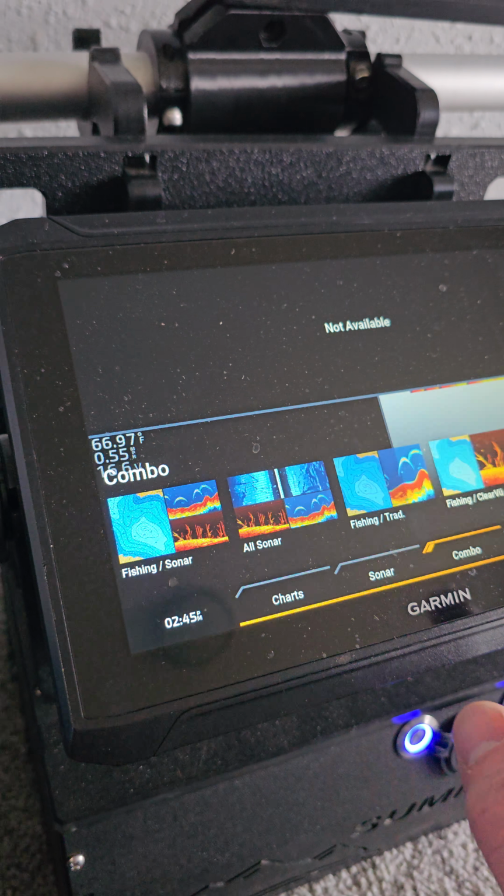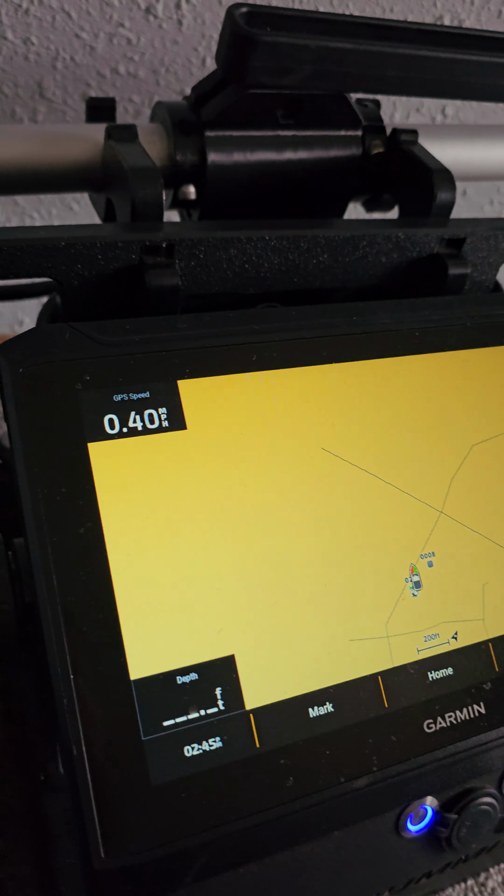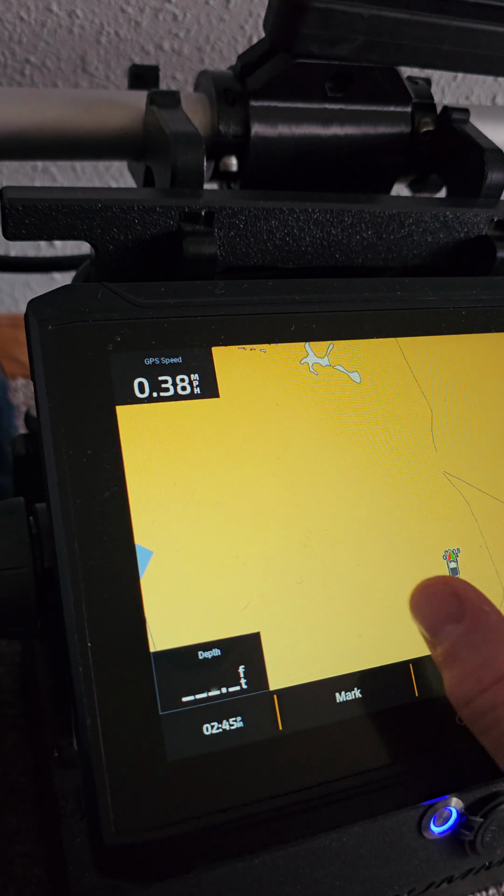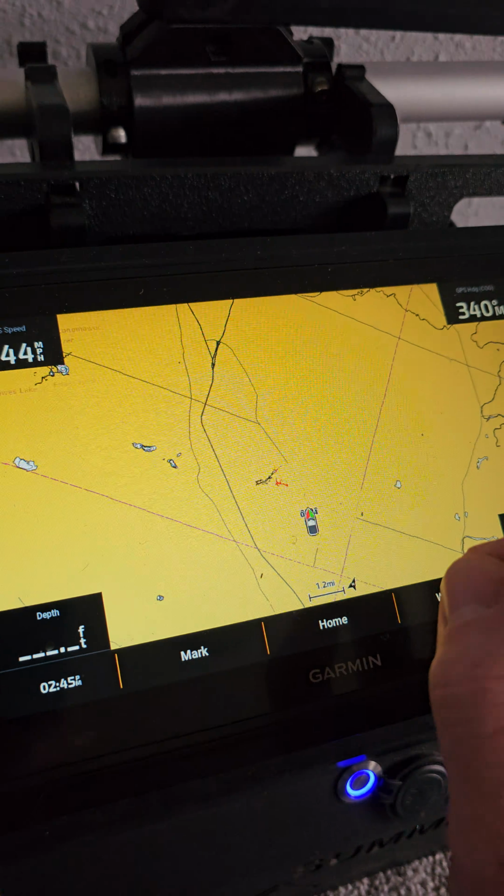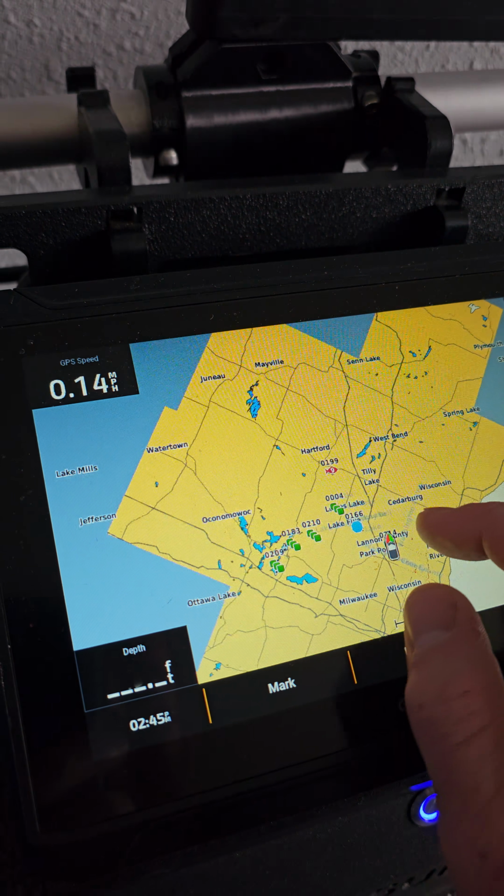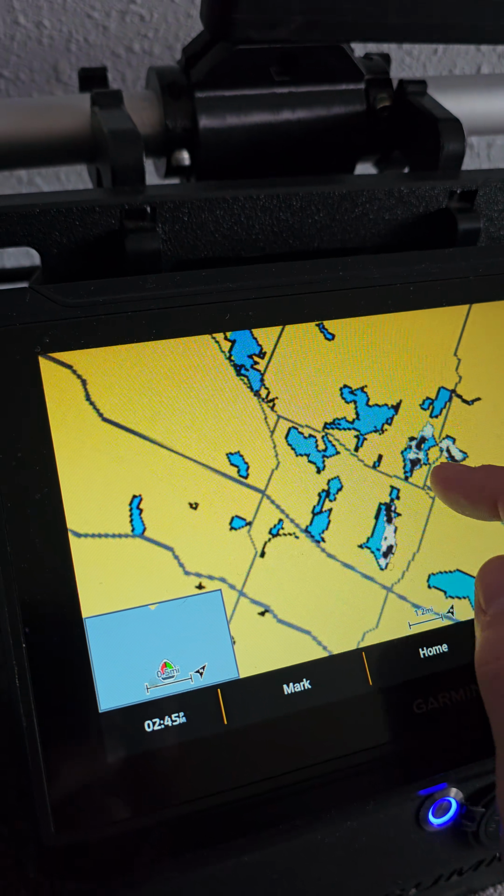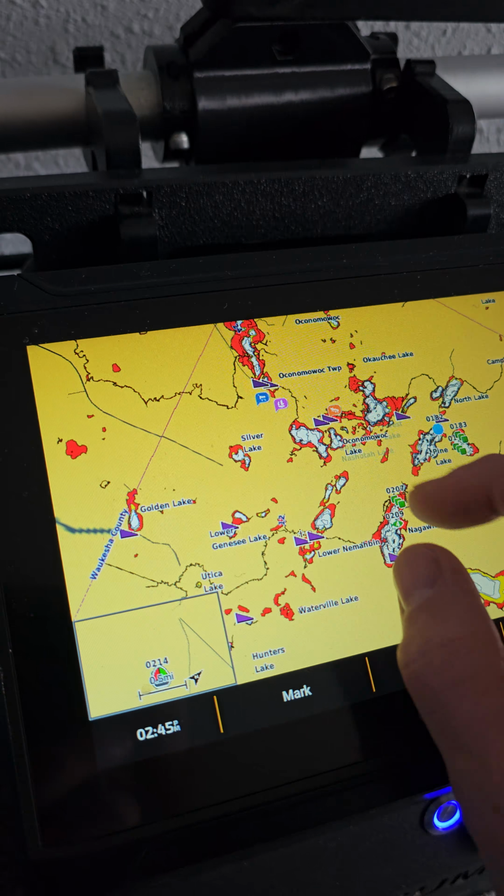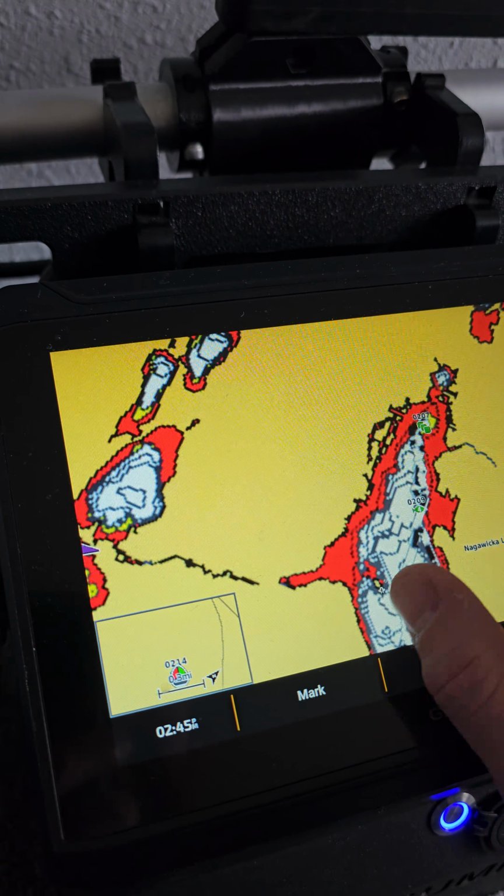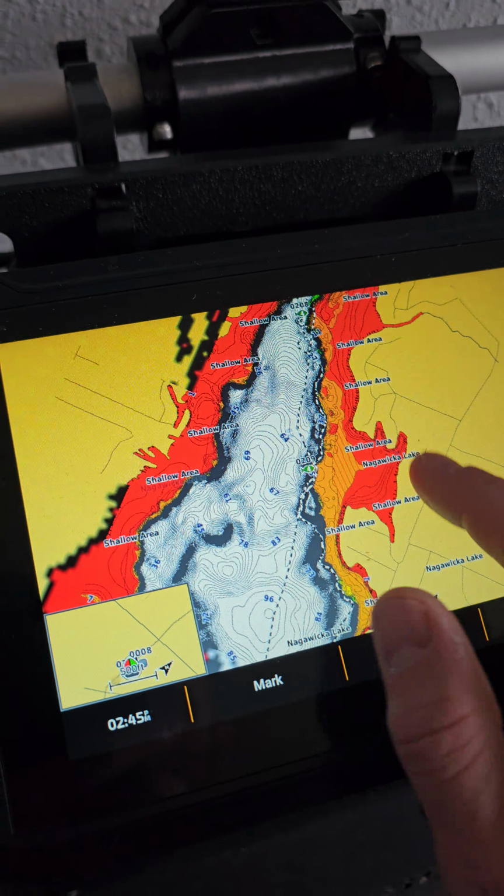Yeah, and this stays up at the front of my boat. Sometimes I'll bring it back so I can have the charts on this one, and then have my graph up front going. But like, here's Negawicca, right?